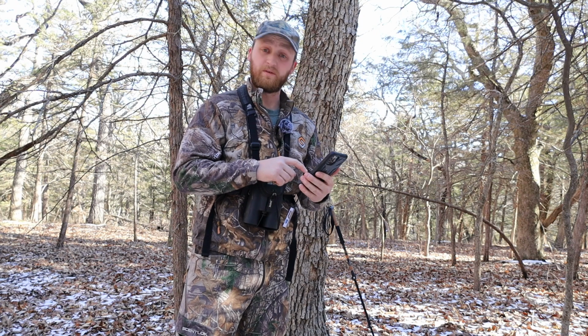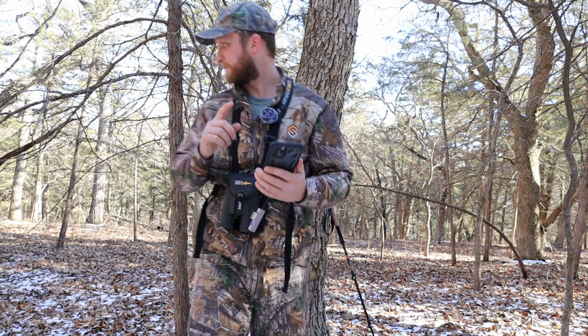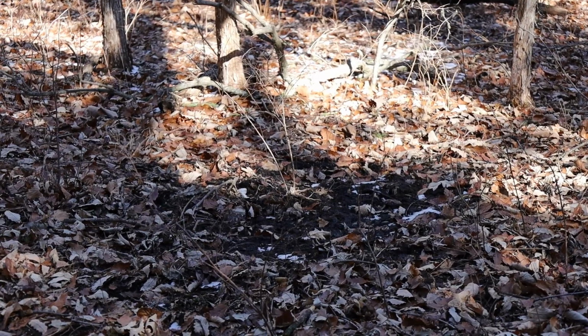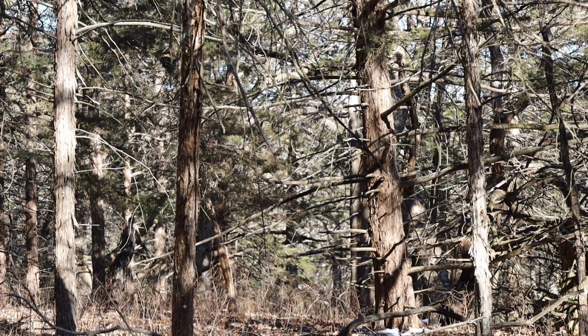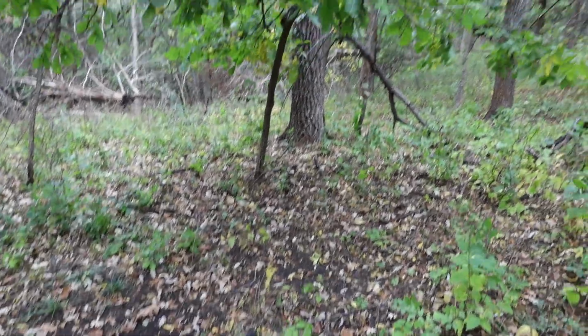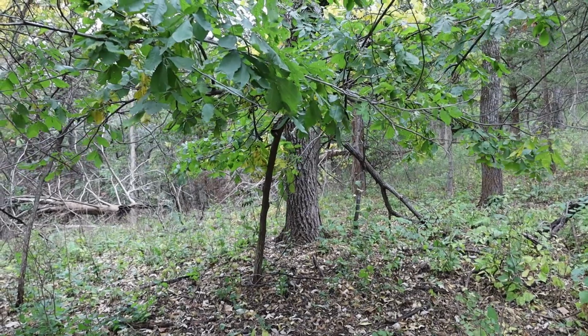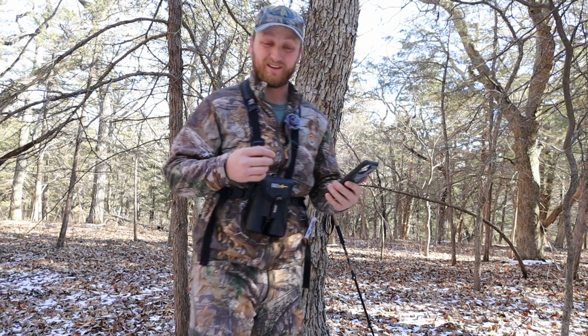All right, just made it back to camera location number 2. Got a little over 400 pictures, so I'm really curious to see what's on here. The main scrape shifted over to where my camera was pointed. My camera was pointed originally on 2 really heavy scrapes, and it looks like as the season progressed, they moved it over about 10 yards. So there's a good chance I possibly actually missed quite a bit of activity, but we'll see what's on here.